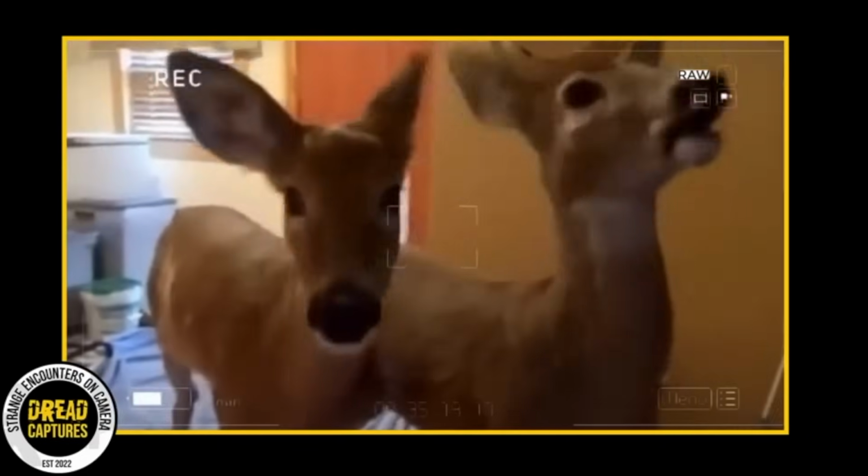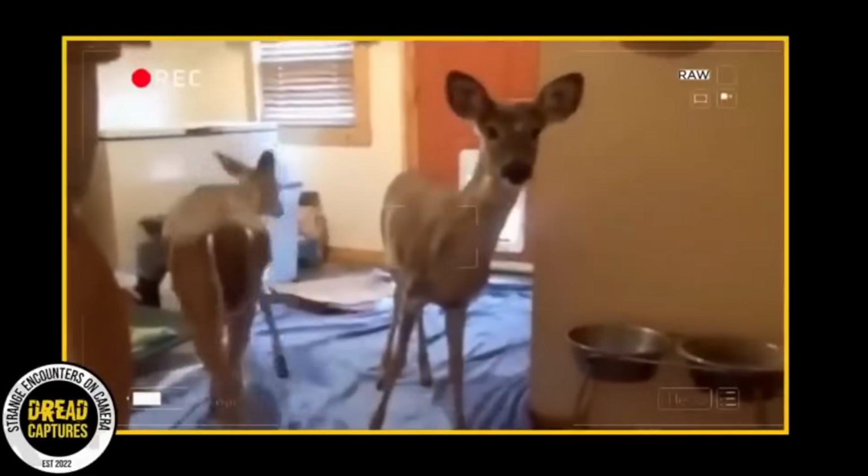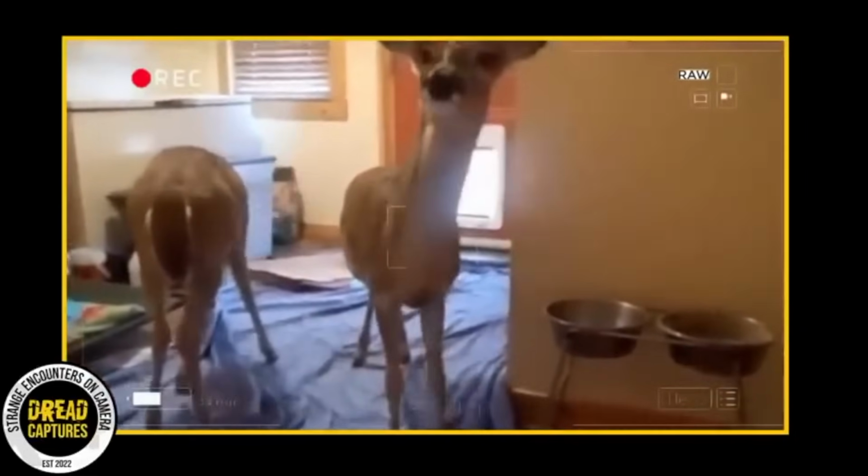They weren't even scared off by the homeowner. It seemed like they were used to people giving them food, so the guy just decided to go with it. After the snack, the deer left the way they came. Now this is a cute story, but if it were me, I would be thinking, well, a deer fit through there. I wonder what other animals can fit through there. I might have to block that at night. Anyhow, pretty cool story.